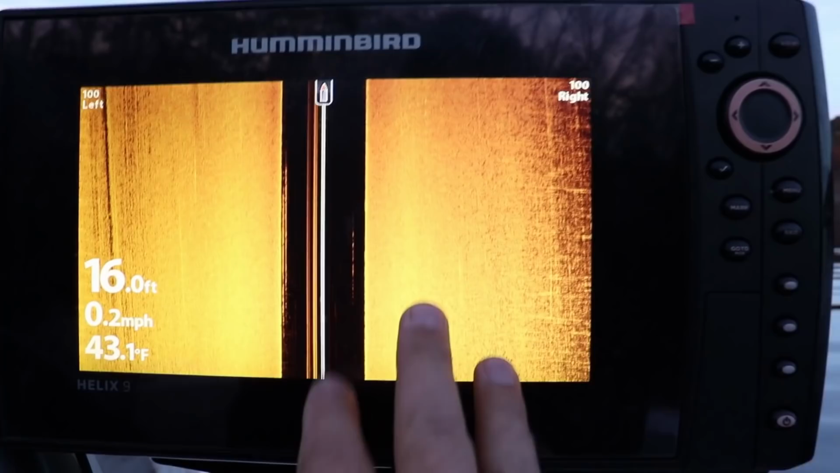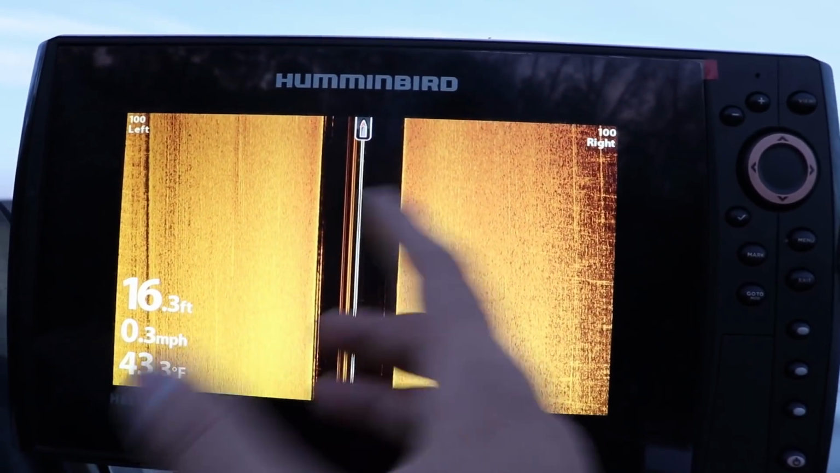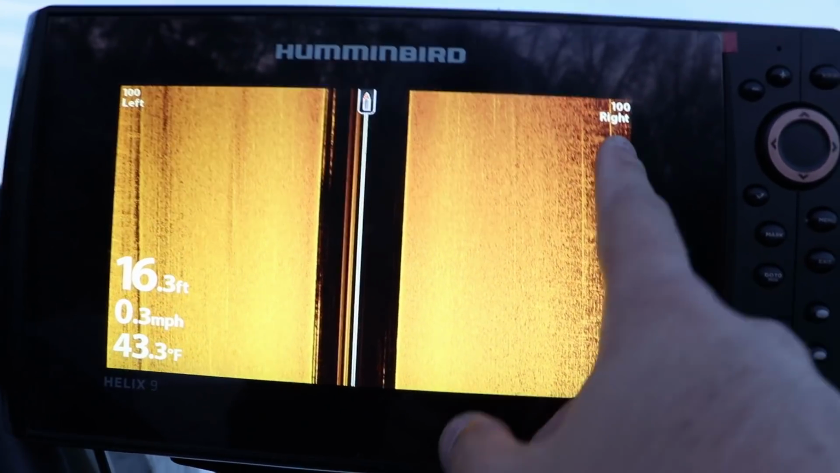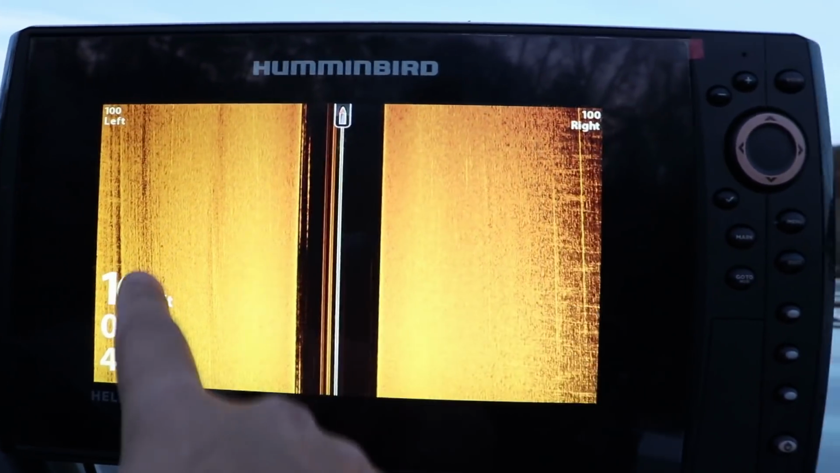And now we got our side imaging. Okay, so the one thing about side imaging, you can't set your lower limit, obviously, because it looks left and right and not down. Well, not straight down anyway. So right now I have it set 100 feet left and right. I usually max out at 105 feet left and right.